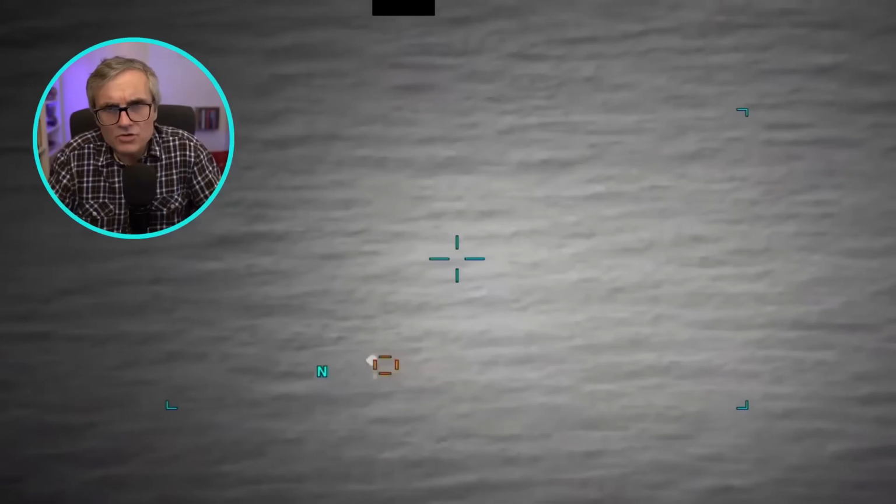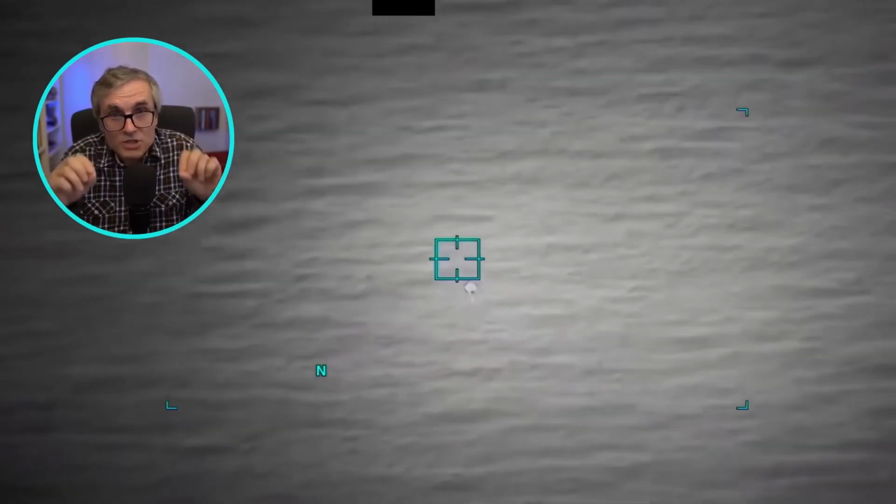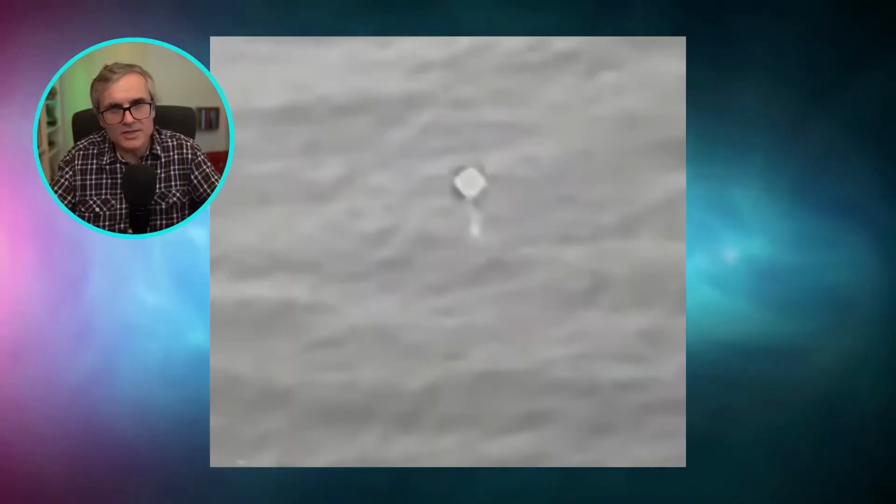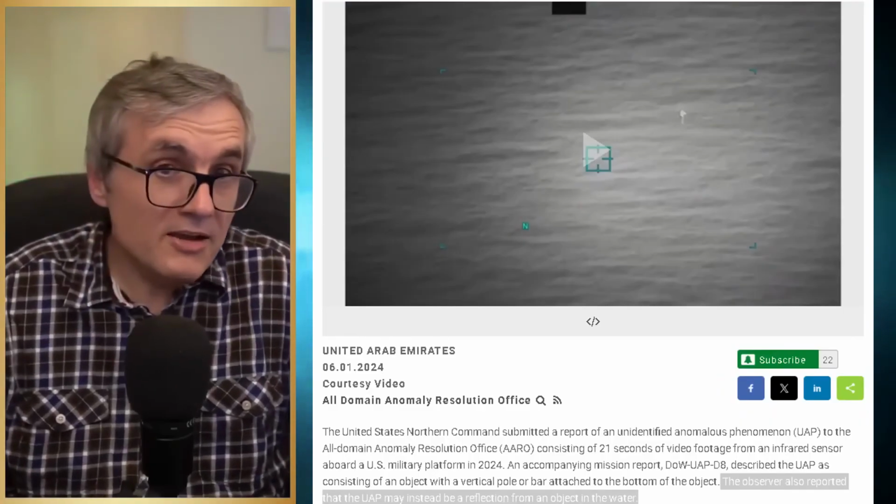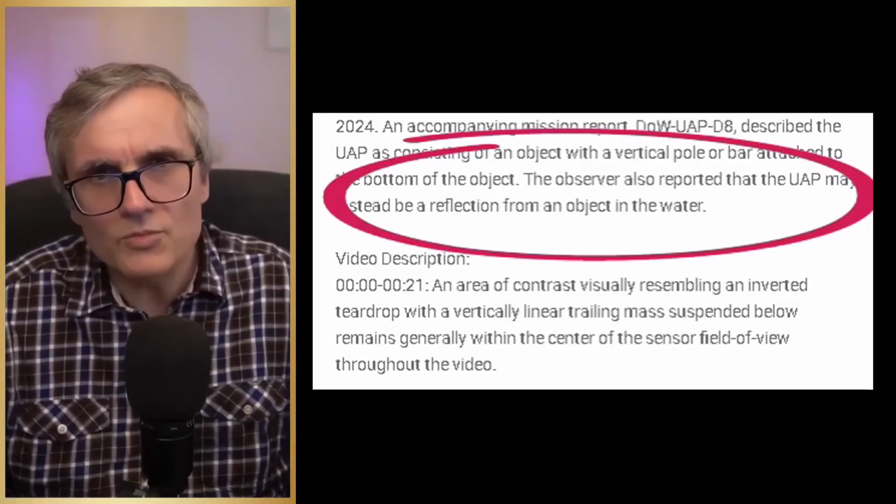This is infrared footage from an American military drone. The object stays almost in the center of the frame and is described as an upside-down teardrop with a thin bar or a vertical tail underneath. What a pity for UFO supporters, though. The explanation is already suggested in the report by the person who filmed it, who says it is probably a thermal image of an object in the water.